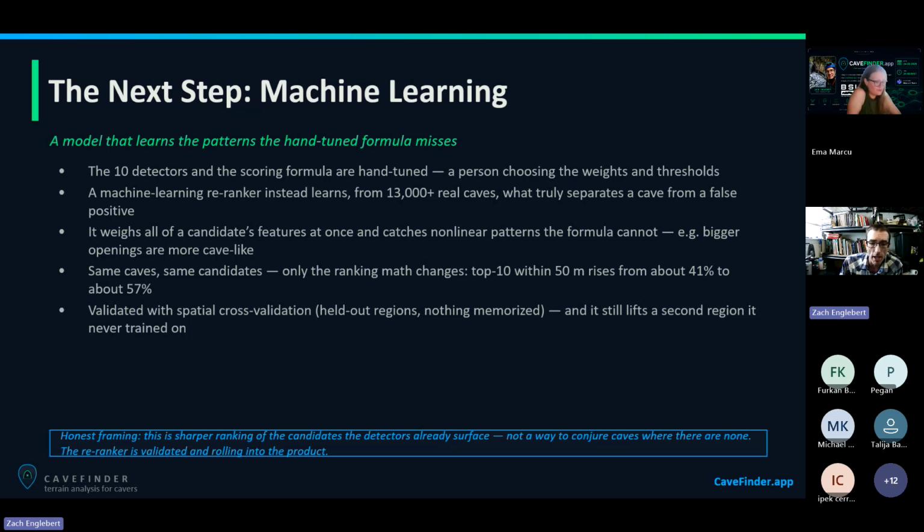It weighs all of a candidate's features at once and catches non-linear patterns the formula cannot, such as bigger openings are more cave-like. Same candidates, only the ranking math changes. Top 10 within 50 meters rises from about 41% to about 57%, that's a big increase. I validated this by using the meta ranker on one state cave database. Then after it worked there, I tested it against another. This means it's not learning on one specific region's data set alone. It does transfer to other regions.